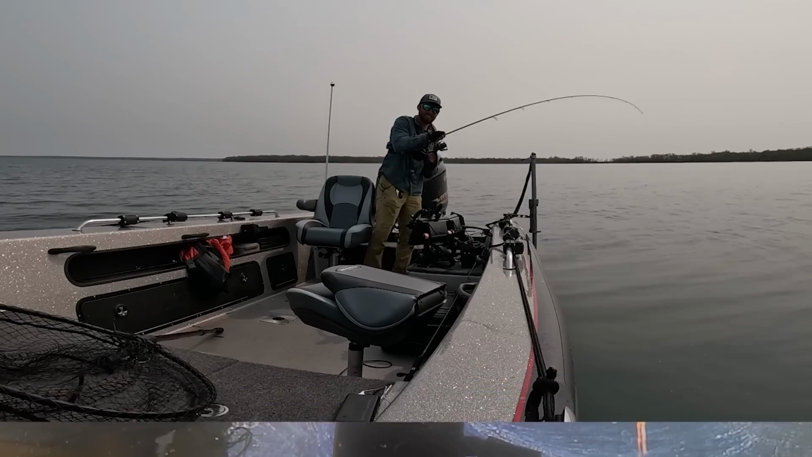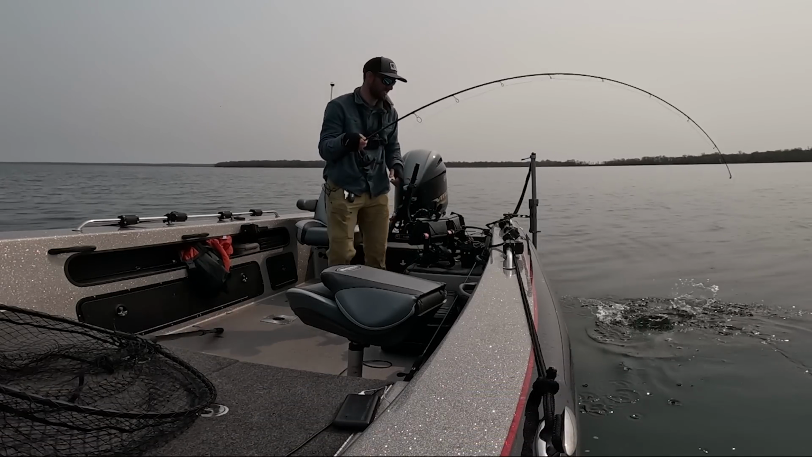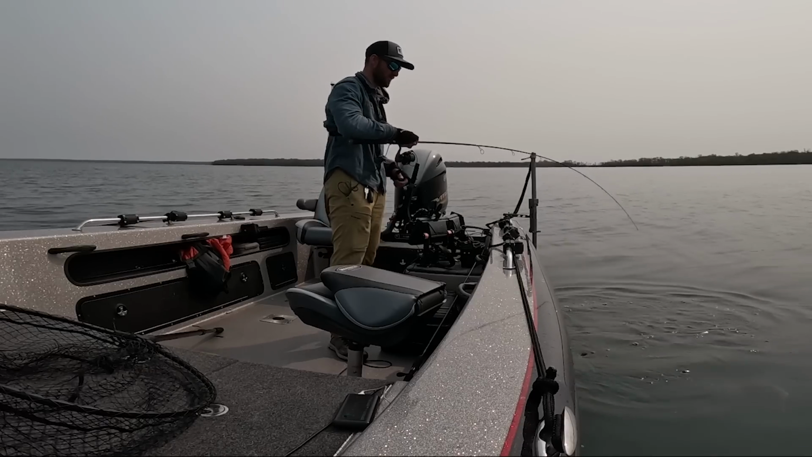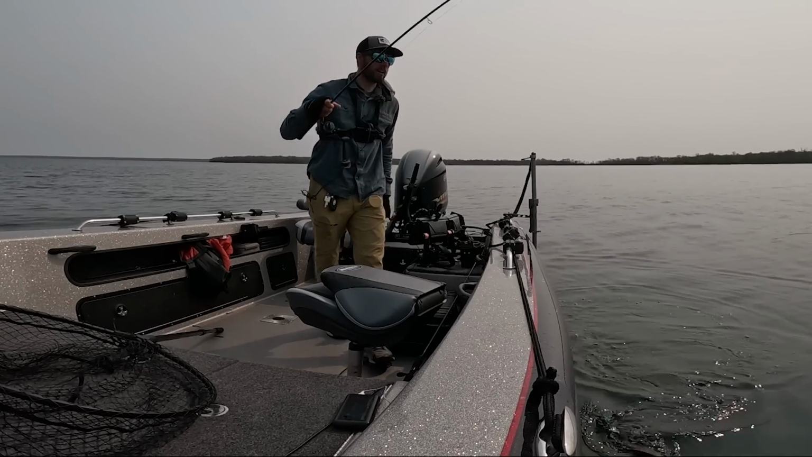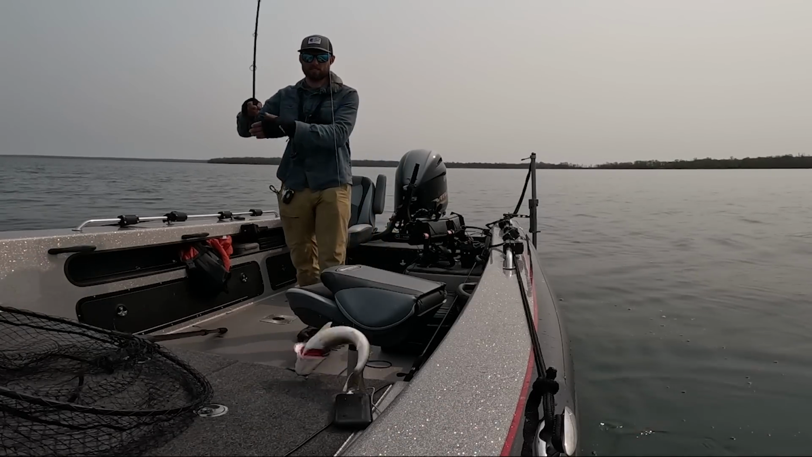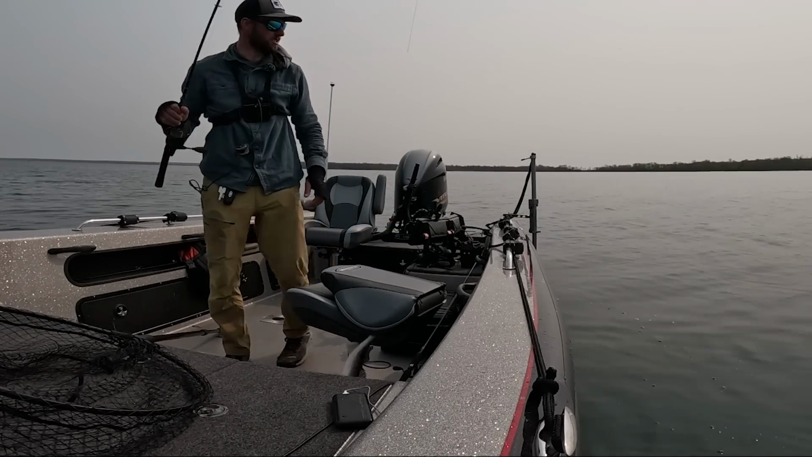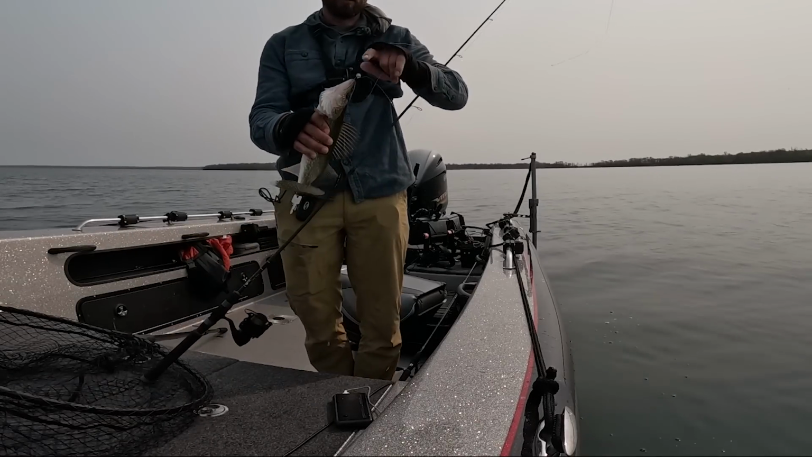Oh man, right off the bow. Never would have seen those fish. I was actually just filming some B-roll for the YouTube and spun it around, and lo and behold, there they were, just chilling right off the front of the boat. Nice flipper. Oh, stuff's going everywhere. There we go.